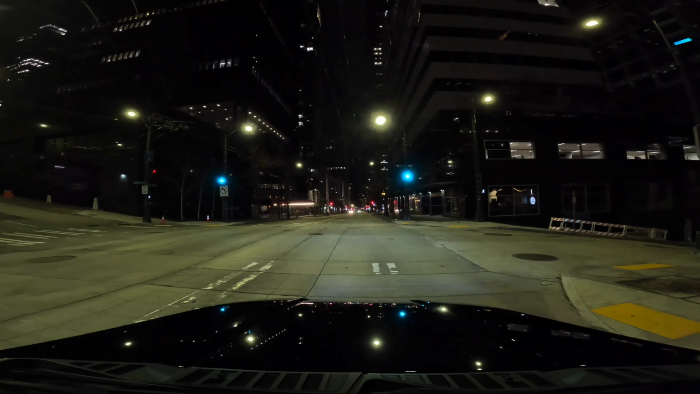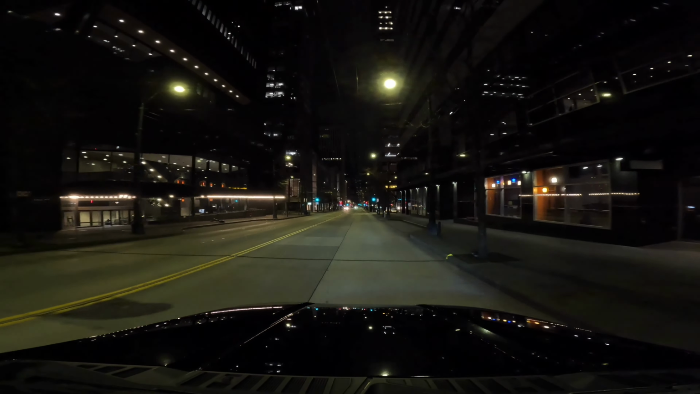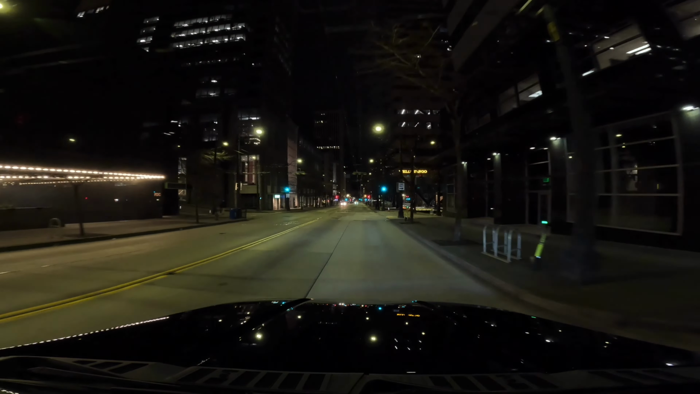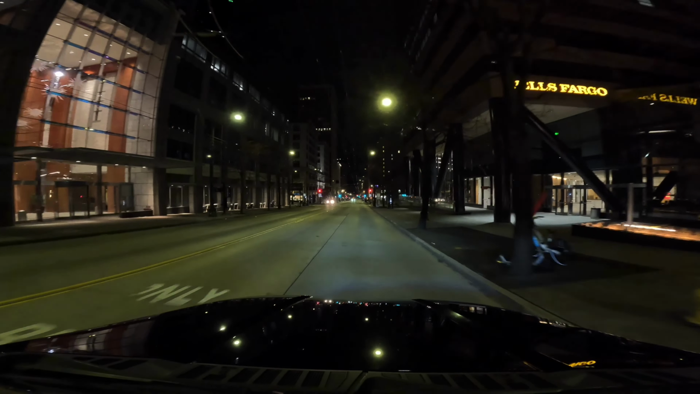Gosh, what's the temp? Got to be close to freezing. I don't think we're quite at freezing, but let's see if I can get my phone to work here.